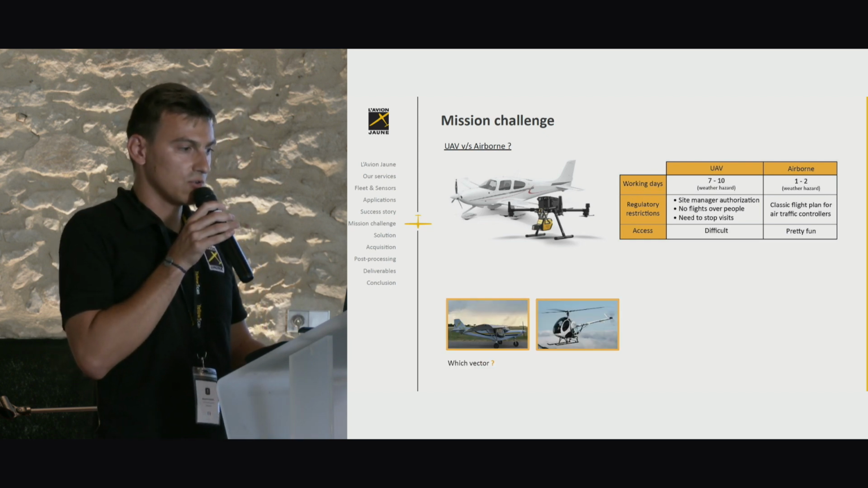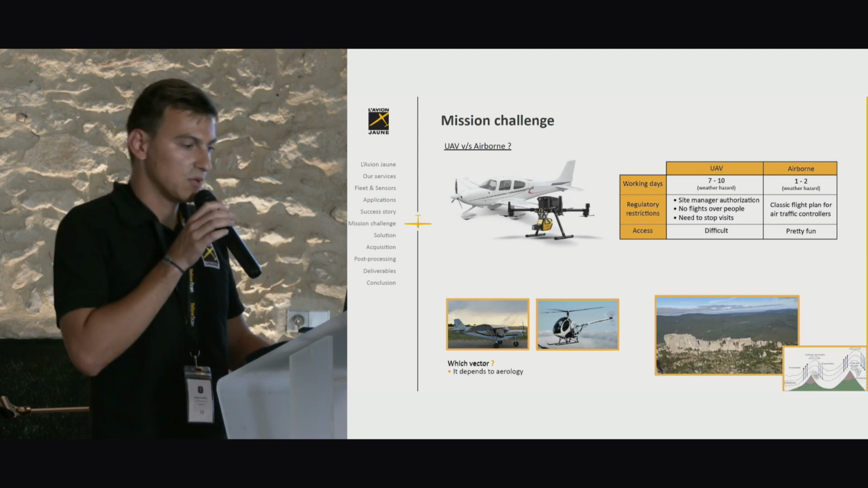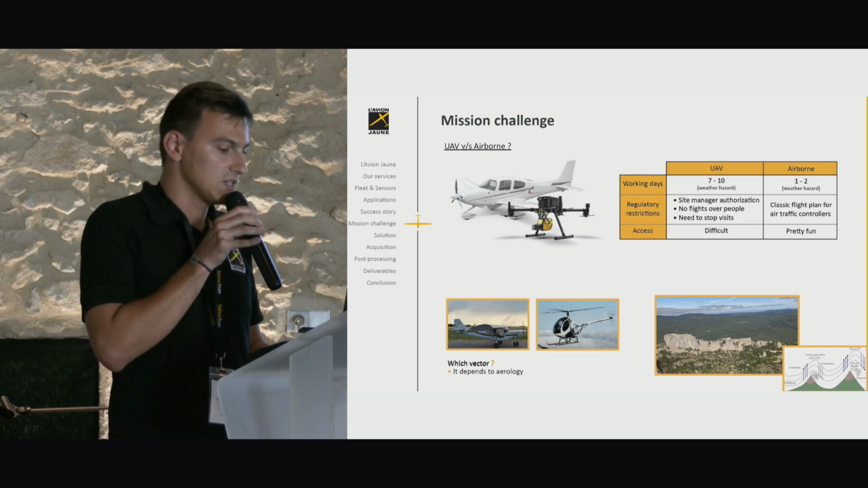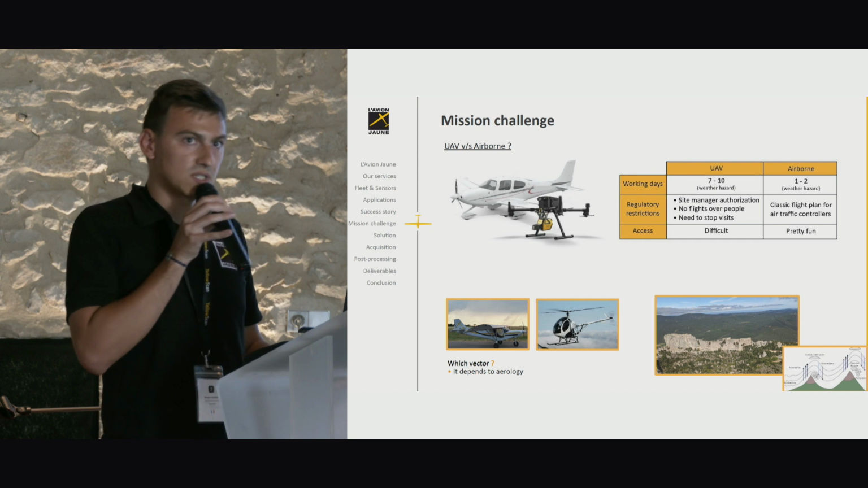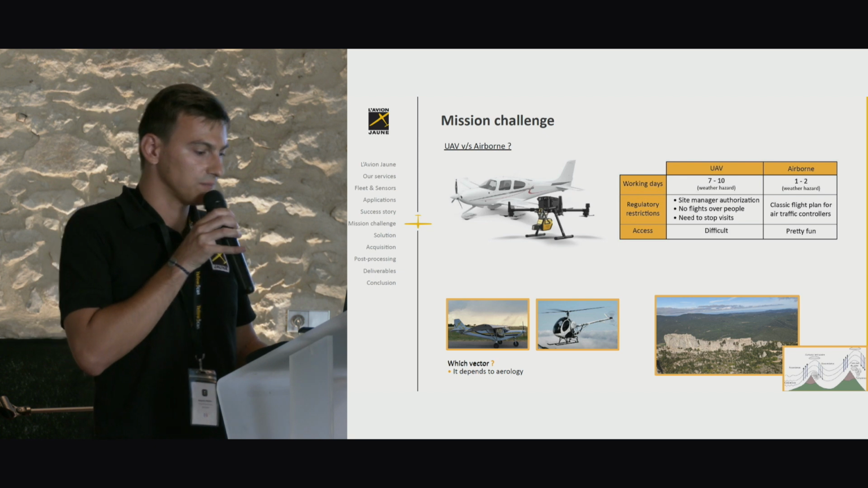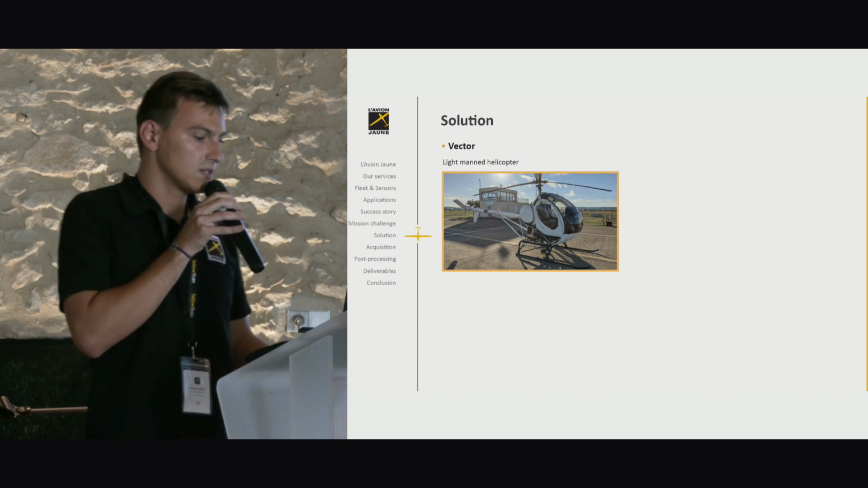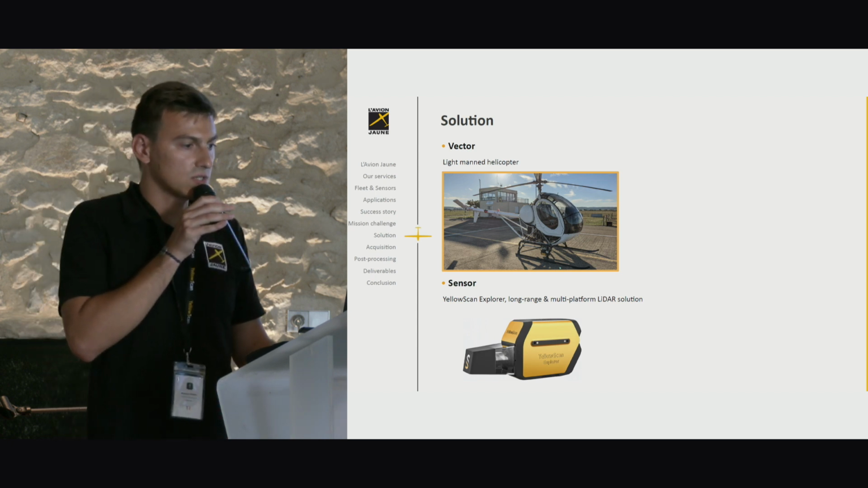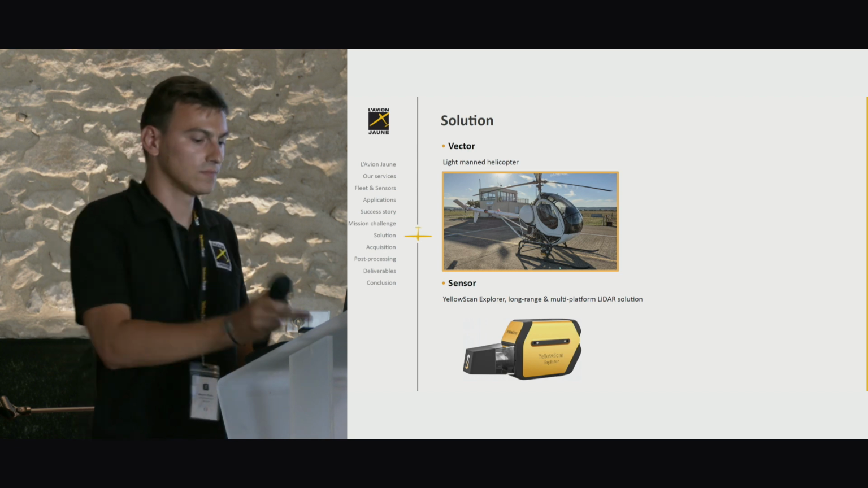Now the choice of the vector between aircraft or helicopter depends on aerology. The sites are mountainous and it's very windy, so there is a lot of turbulence, and for safety and for data quality, the helicopter is the better choice. So we choose a light helicopter. And for the sensor, we choose the YellowScan Explorer, the new long-range and multi-platform LIDAR solution.